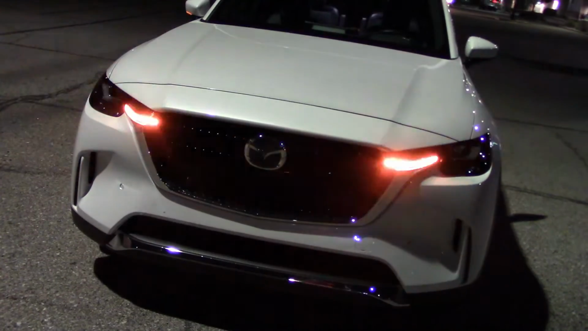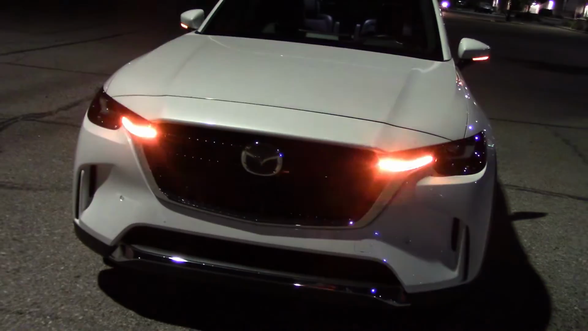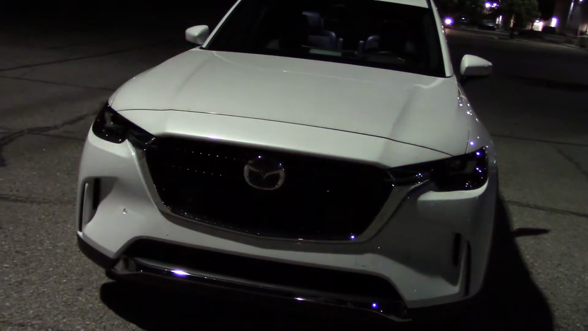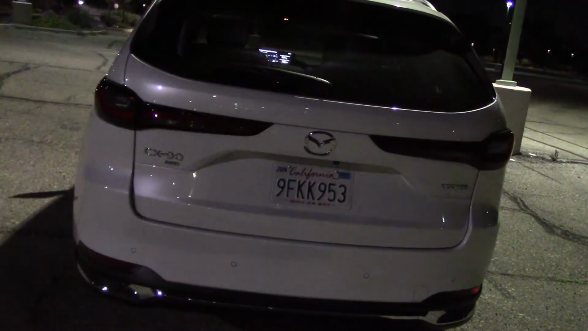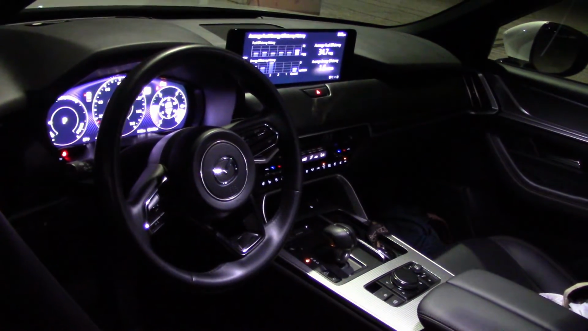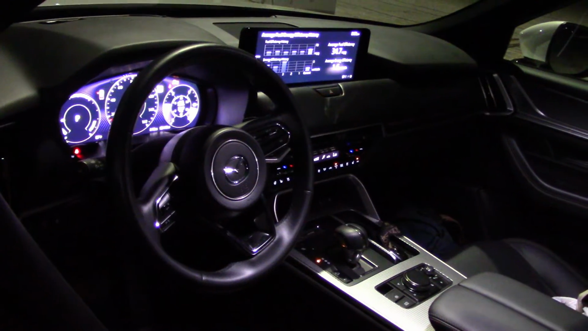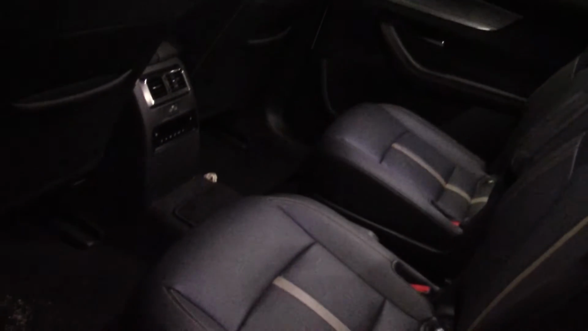And here we are with the headlights off. Not the largest or brightest I've ever seen, but I guess they'll do. How often do you use them anyway, right? And the rear with no taillights. And the cabin lights up pretty good when you turn the interior lights on. Pretty sharp looking. Even though the cabin lights are small, they're very potent. Doing a good job. Lighting up the third rows, which are folded right now for storage capability.